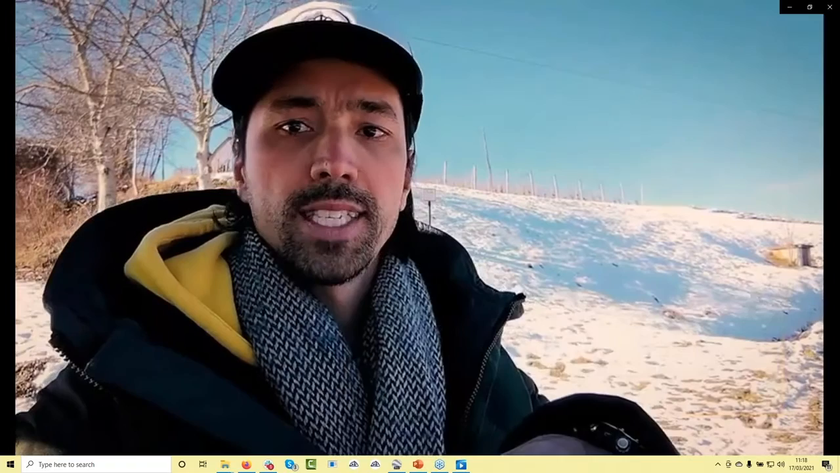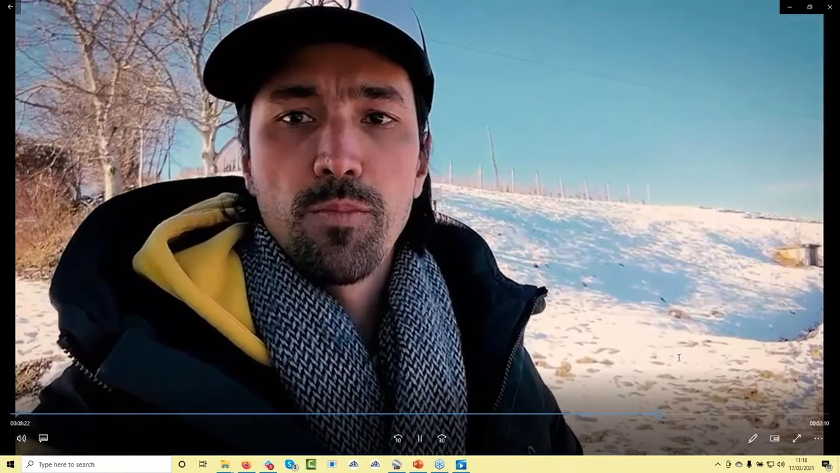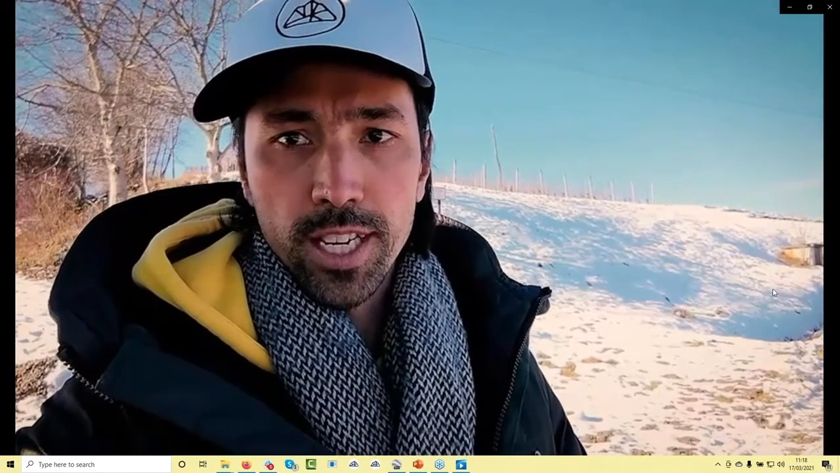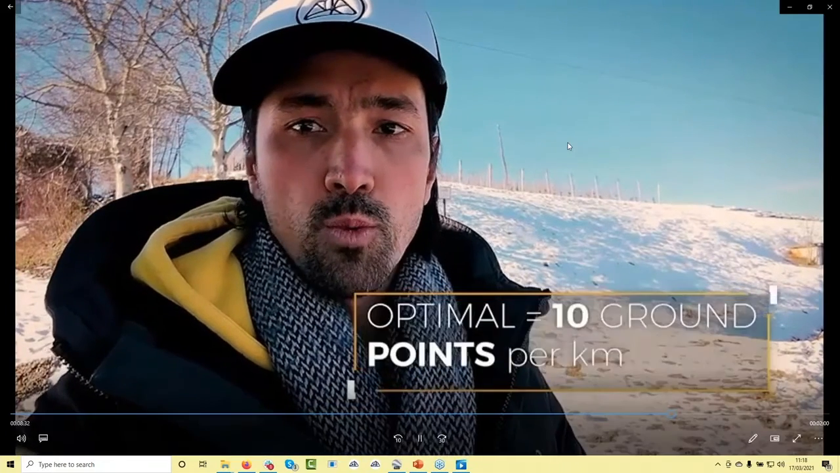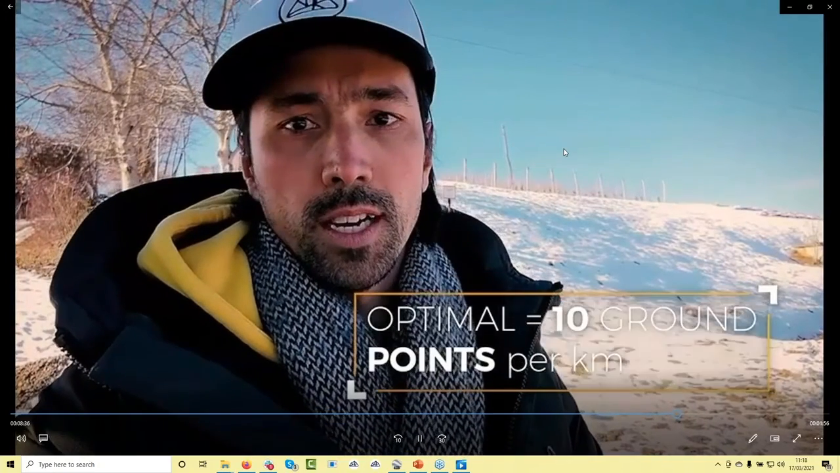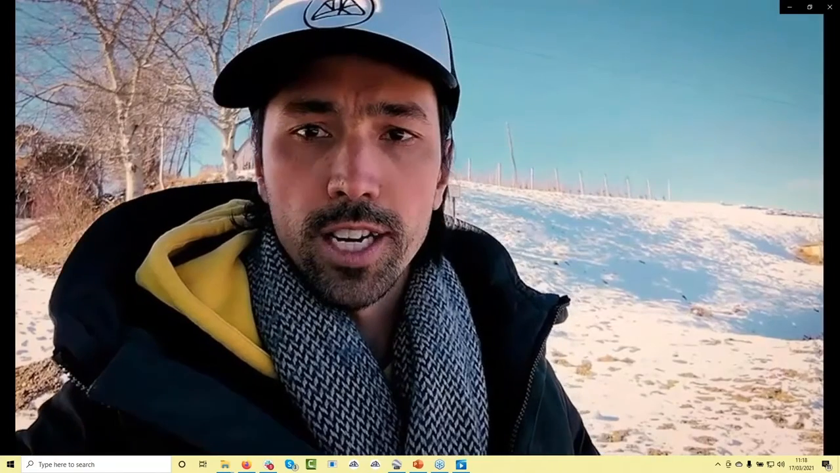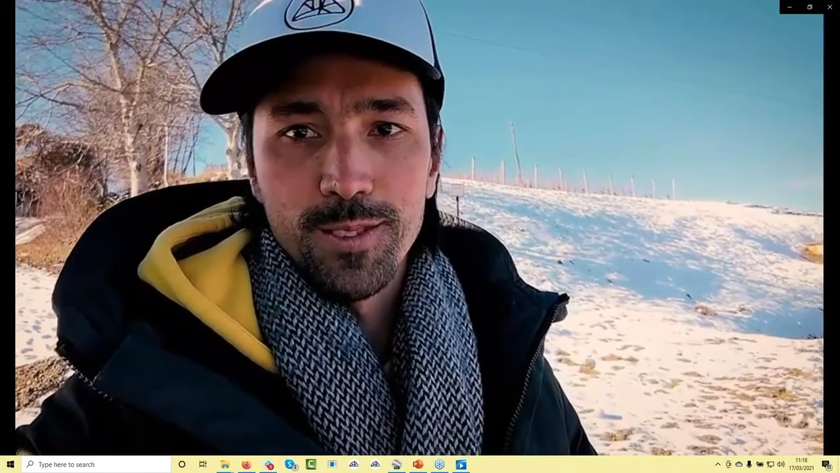So I will place them before on the field, measure them with the total station or GPS instruments, and use them later in the office for orientation. Our suggestion for the number of ground control points per 1 kilometer is 10 ground control points. This will give you a really decent orientation and really high accuracy of your model.